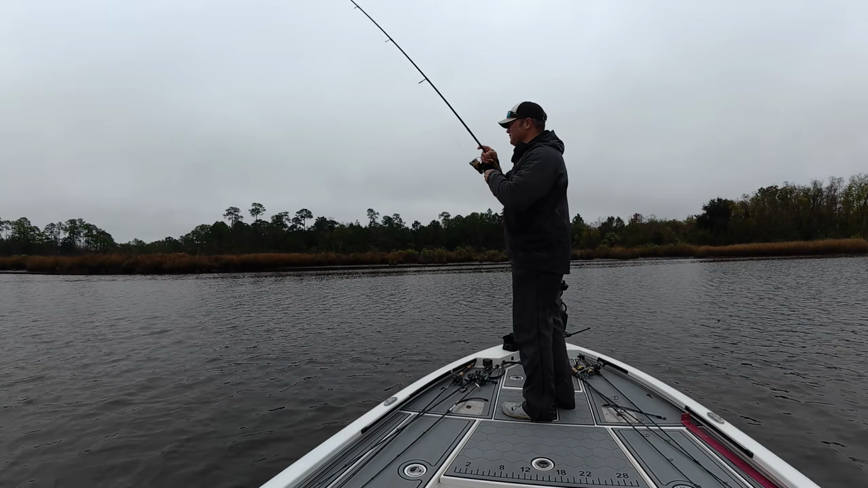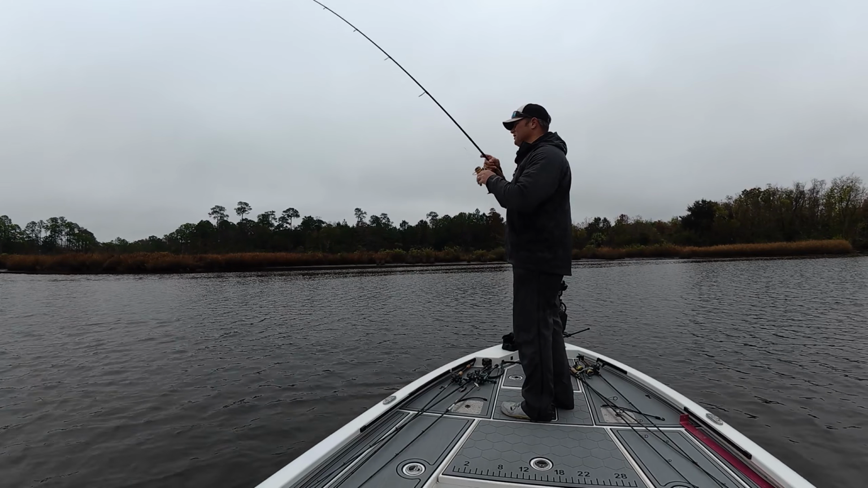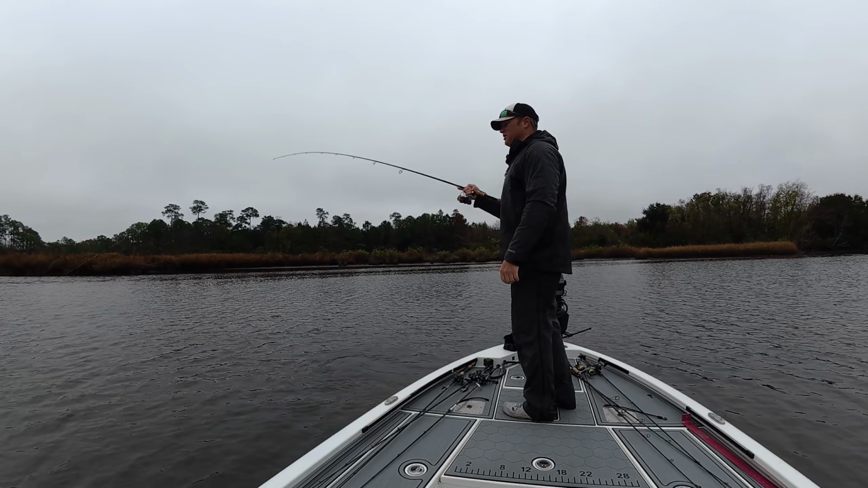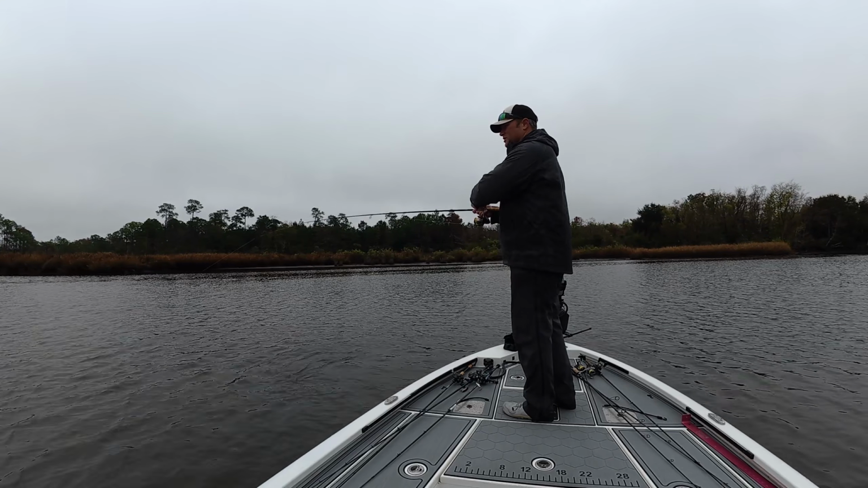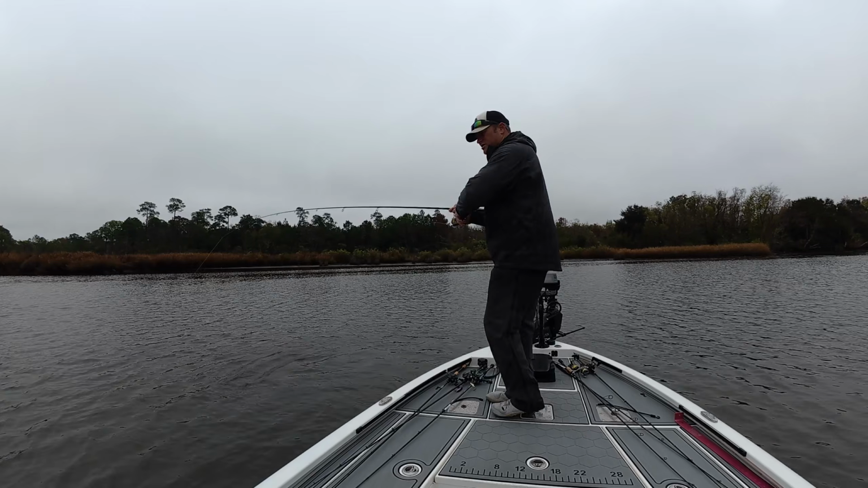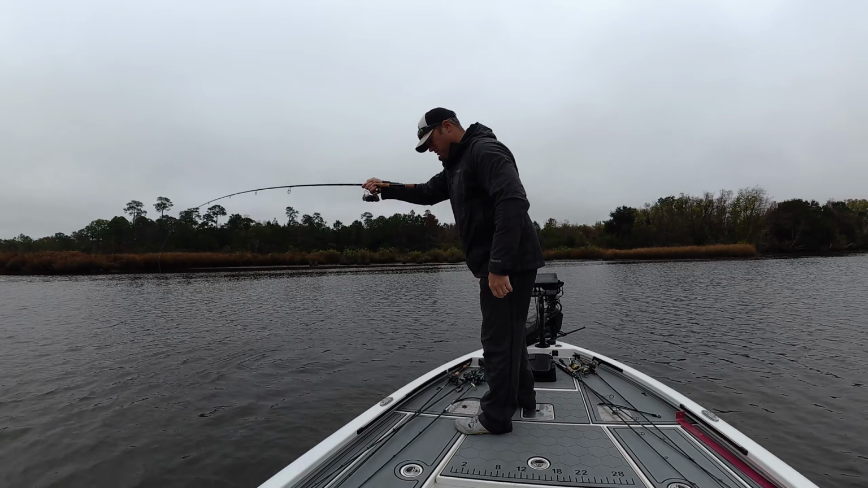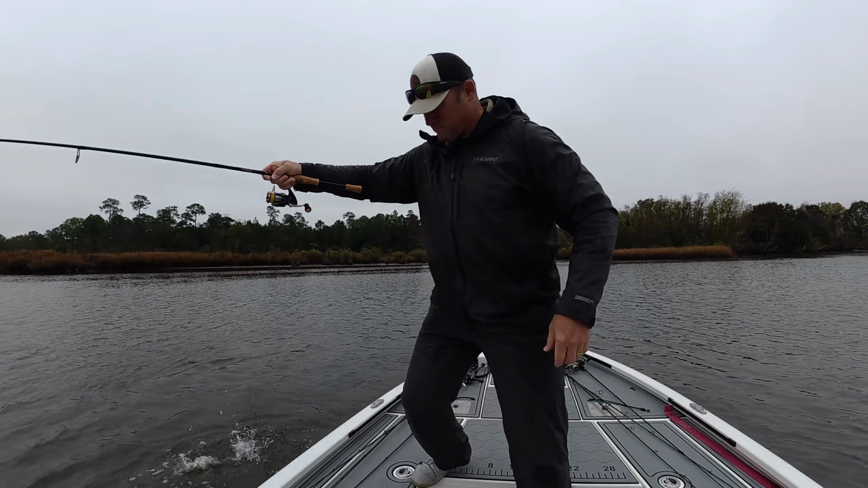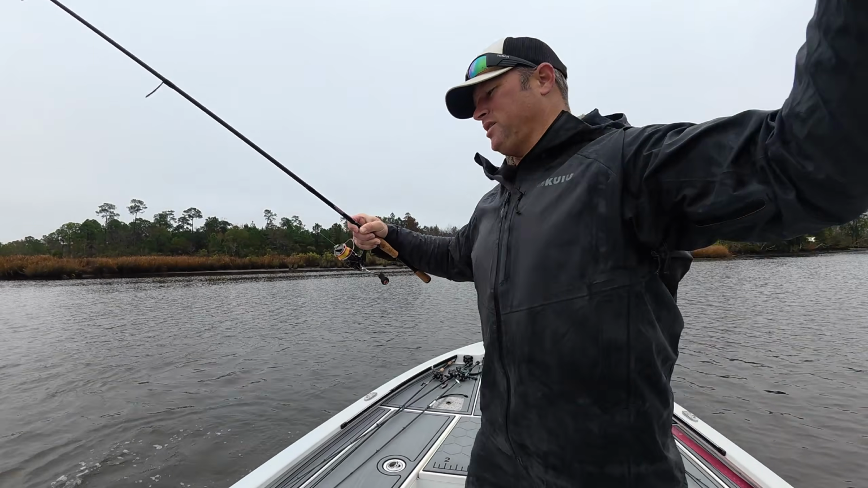So that's a swim bait. We'll see if we can keep it going. We'll see what happens. Classic little thump though, so he liked it. At least that one did. Hopefully all his brothers and sisters also like it. That's a nice trout there. Nice eating, good keeping.